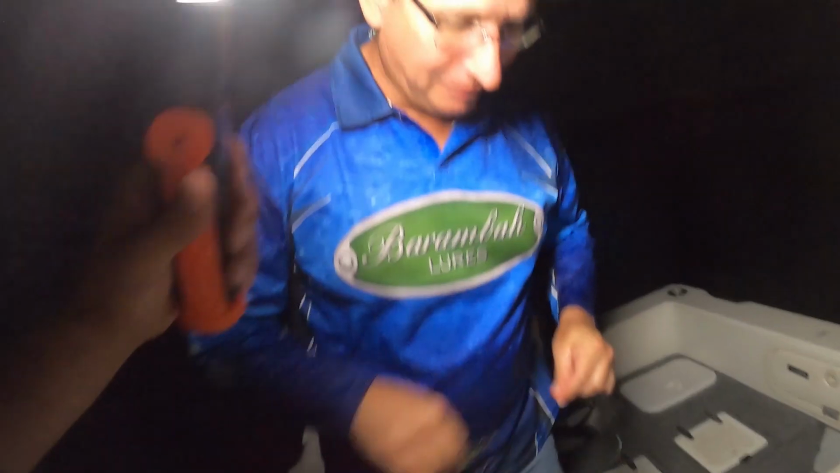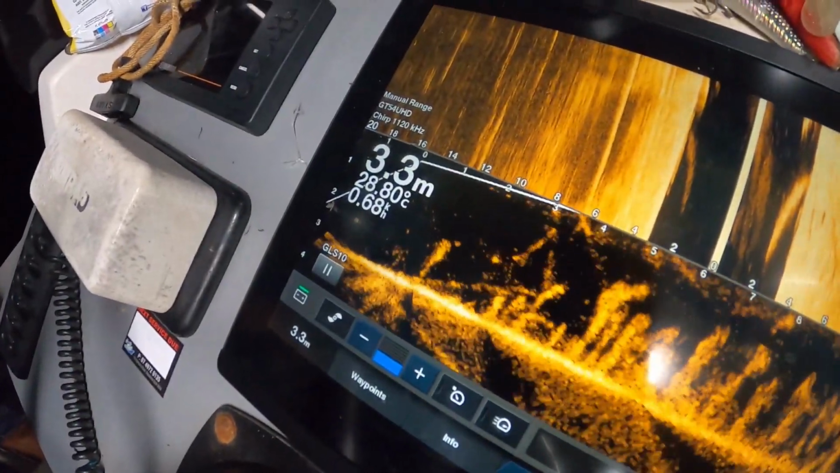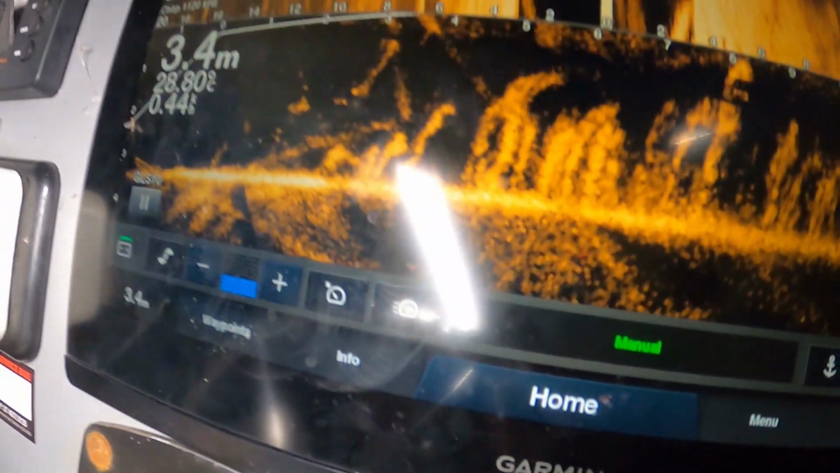Oh, couldn't hang on to it. Your lure was working, mate. I'm stoked with that, just to see him do that. There's one. There's barra right there, man. Yep. Look at that. Look at that one. Look at the size of him. Just right under the boat. Straight up.